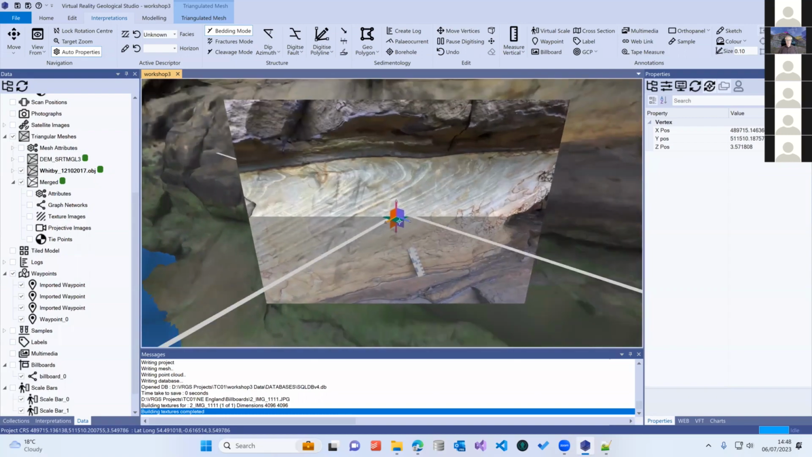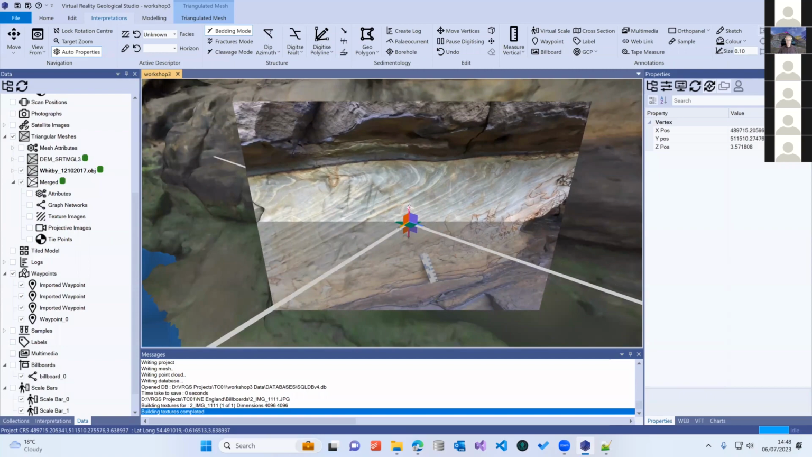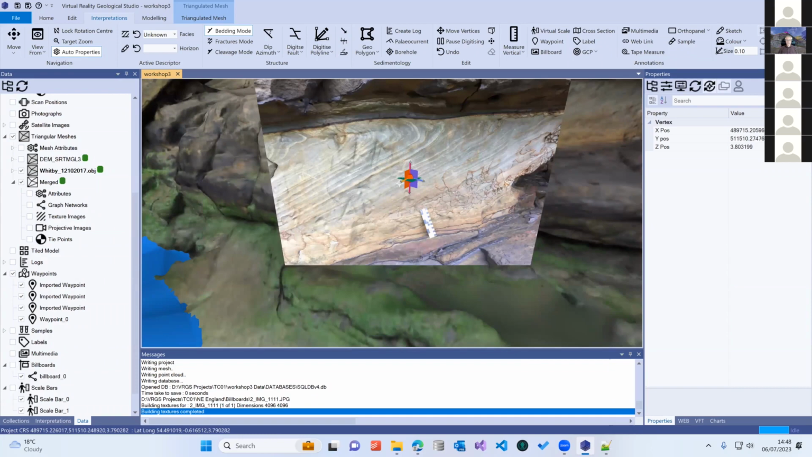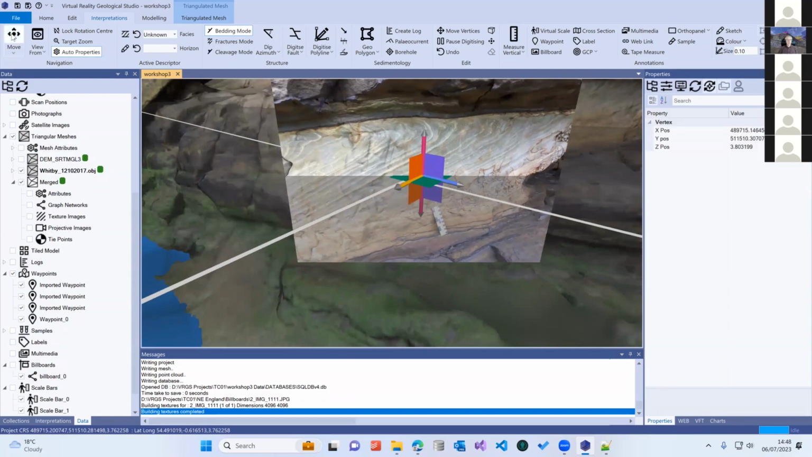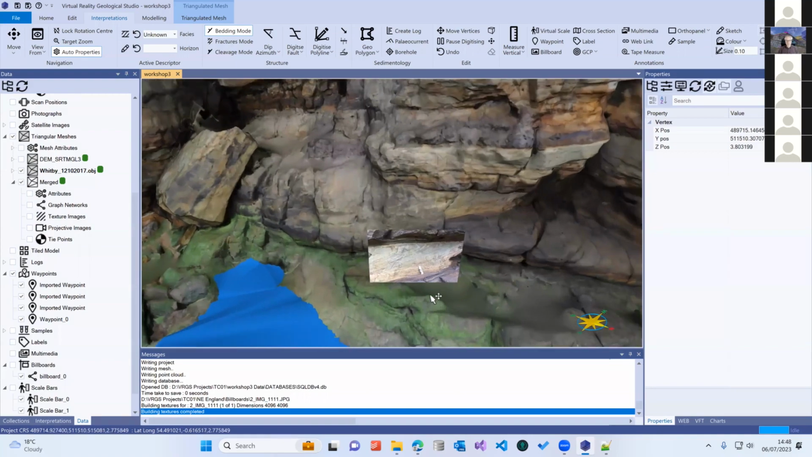And if you click on the different planes, you can move it in different planes. You click on the bars and just move along one axis. If you use Control and the mouse wheel, you can change the size of the widget to make it easier to deal with. So it's a very simple way of being able to put your objects into the correct place once you've dragged and dropped them into the 3D view.